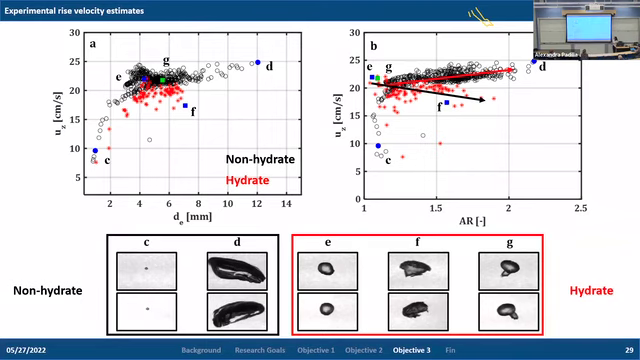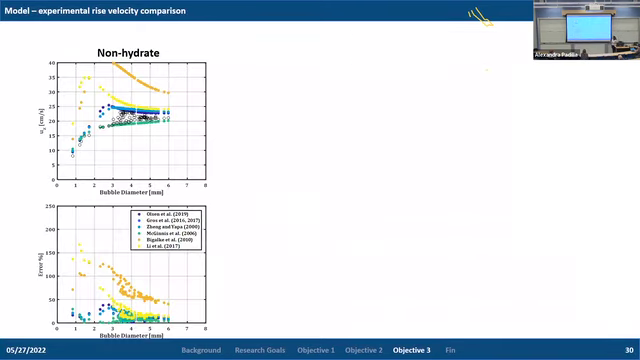And finally, I want to highlight the comparison between the estimates that we observed in our measurements with the different models that exist. So we have the rise velocity as a function of bubble size on the top, and then we have the percent error between the measurement and the different models themselves. As we can see, this is for just one type, xenon released at pressure. And we can see that in general, at large bubble sizes, most of the models tend to do a pretty good job of predicting the rise velocity.